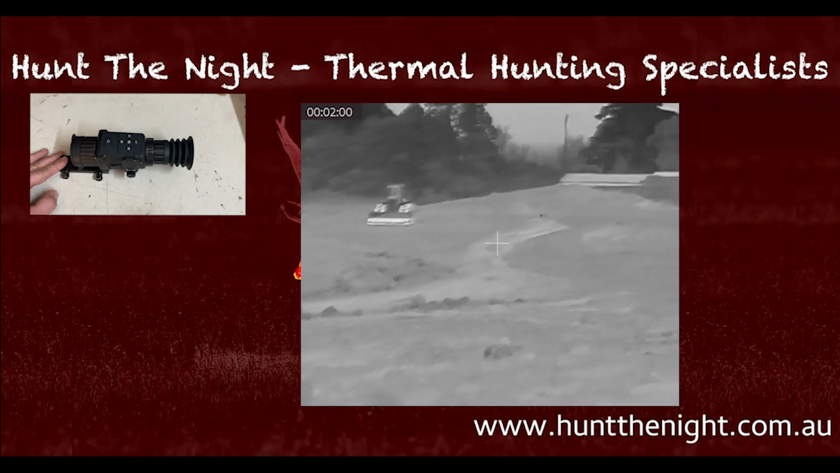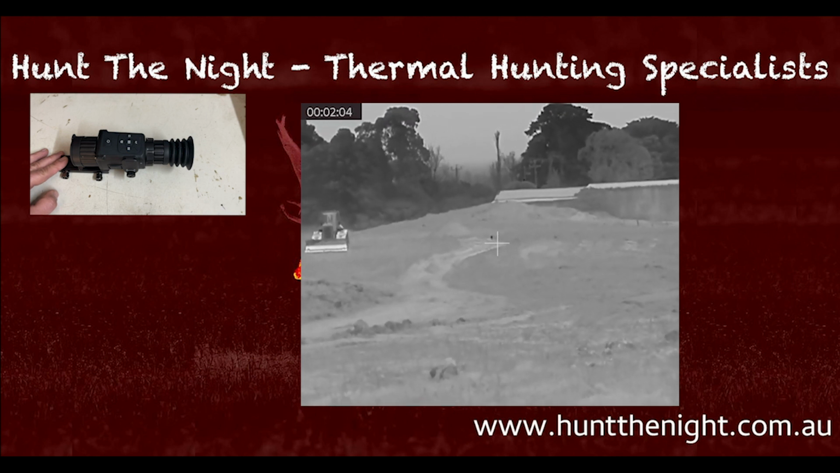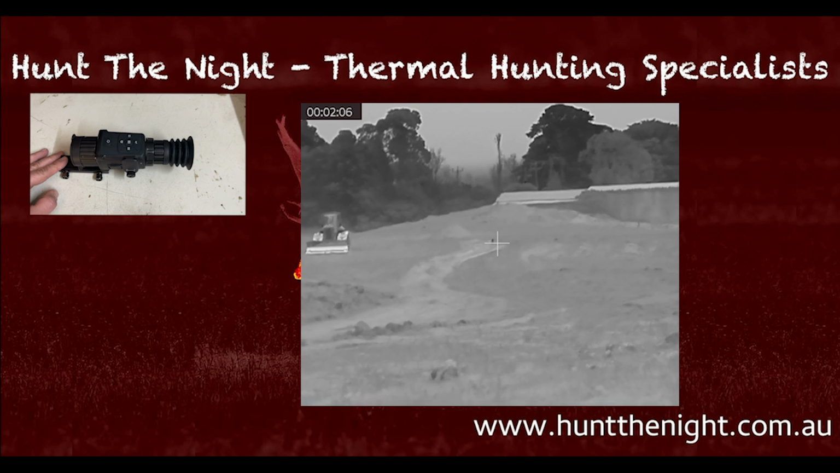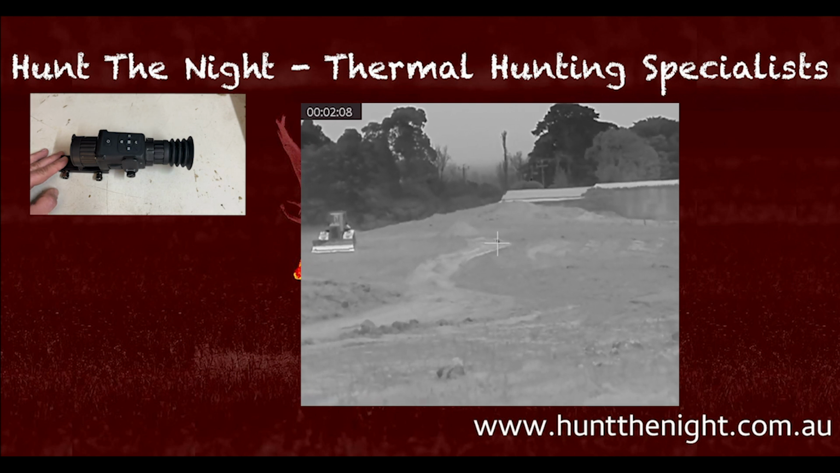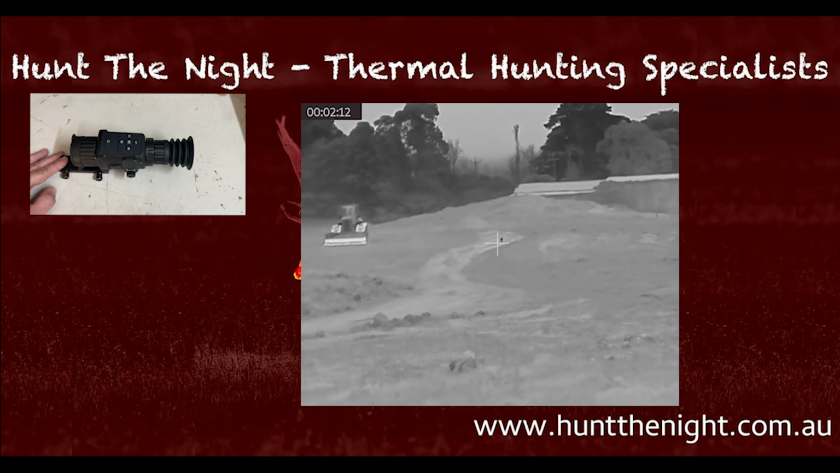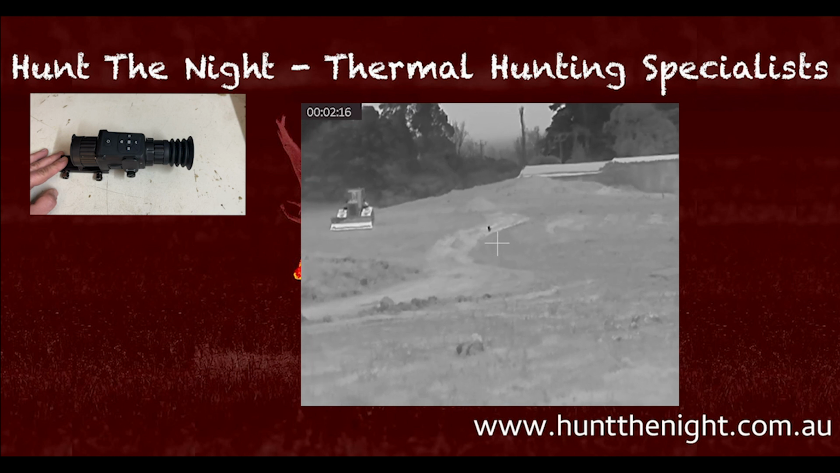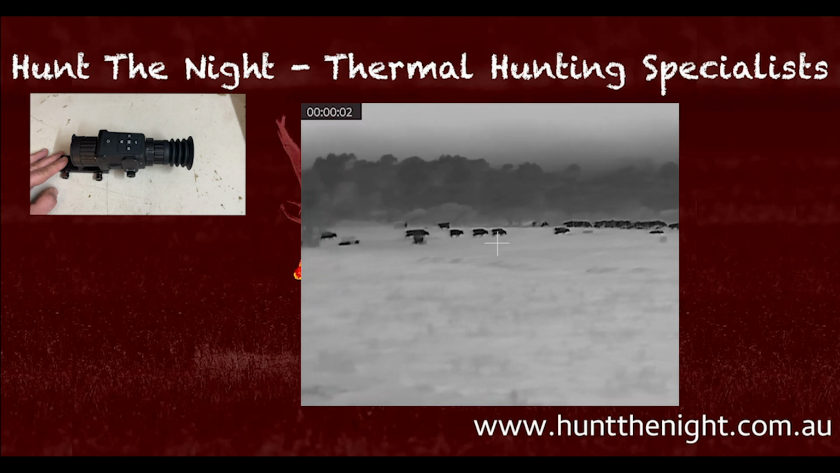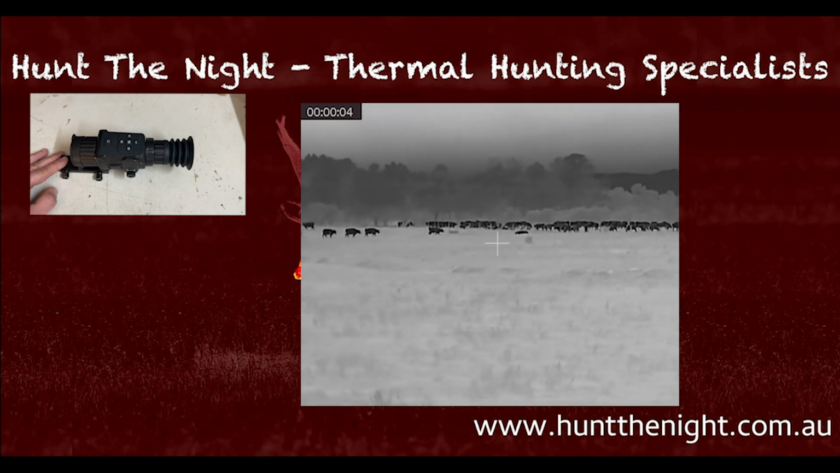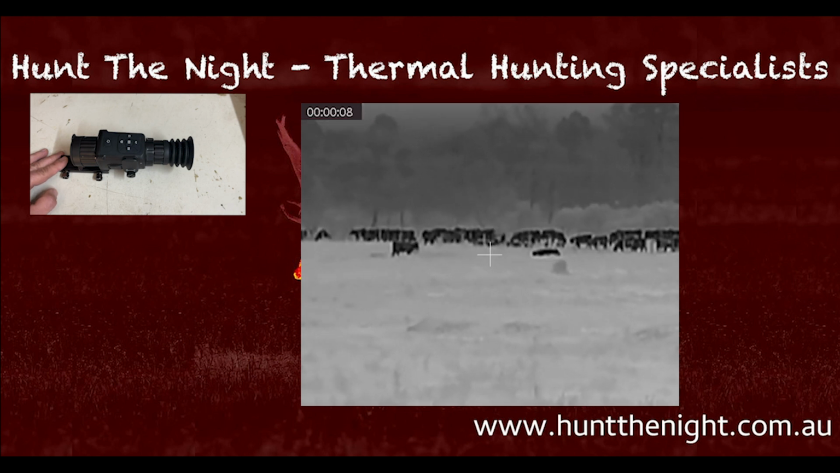You'll see a fox running around near a bulldozer. That bulldozer is about 220 meters away, I think, and the fox is about 160 to 180 meters, I think, when I missed the shot on it. So it's pretty cool. You'll see a bunch of cows walking around. Those cows are over 300 meters away, and there's a fox out near there, about 350 odd meters away as well. Base magnification, it doesn't do a bad job.